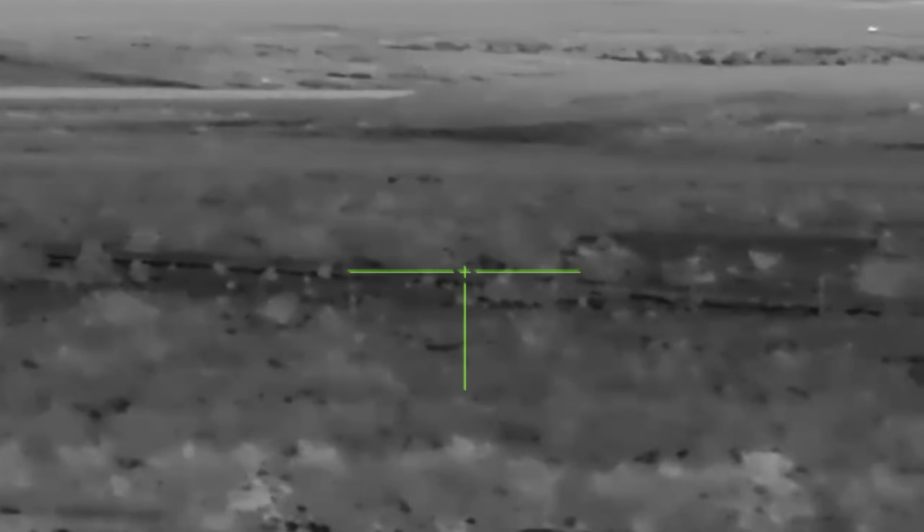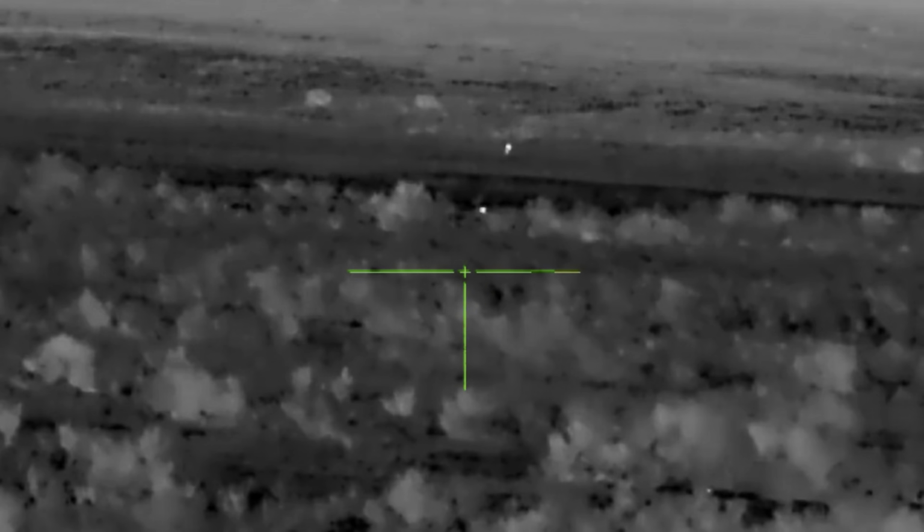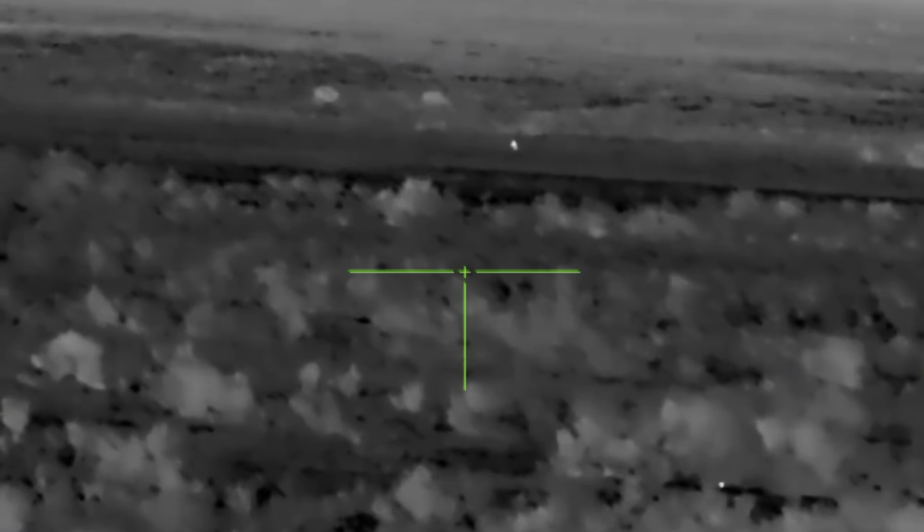One of the number one things in coyote hunting is having patience, which normally I don't have. But it took this coyote a long time to come in. Sometimes you just have to wait.